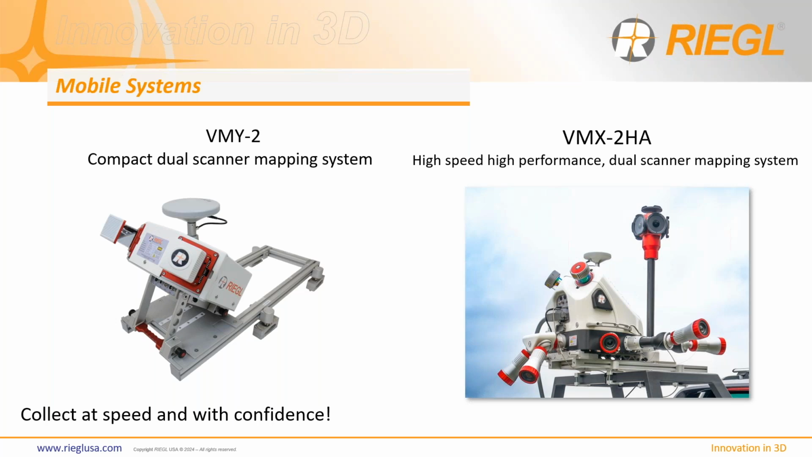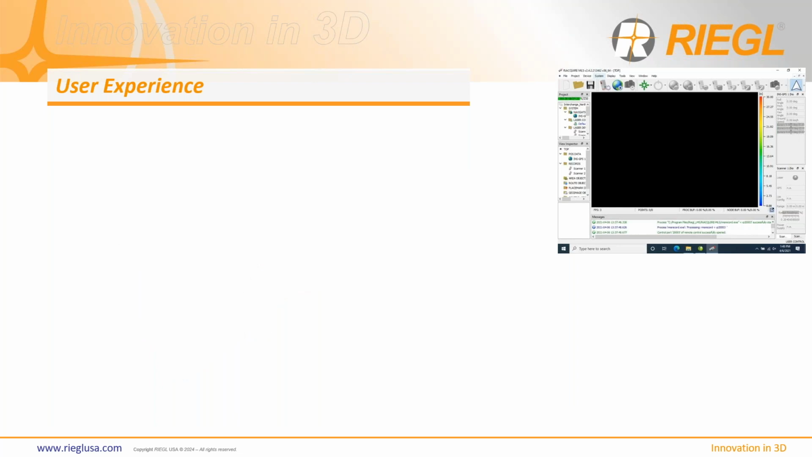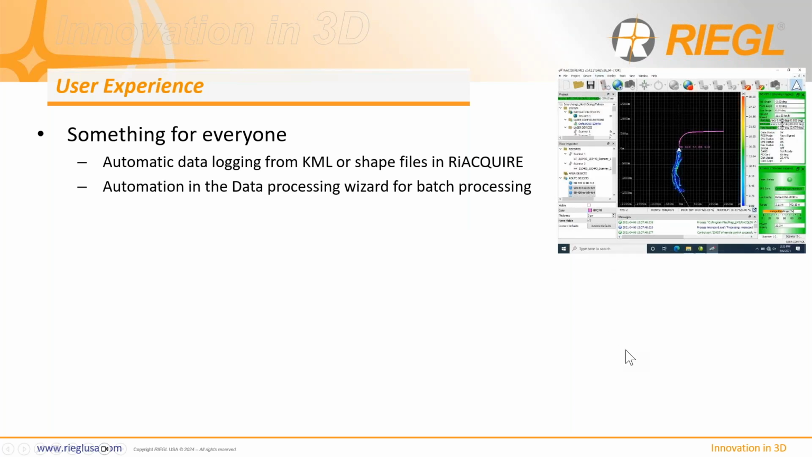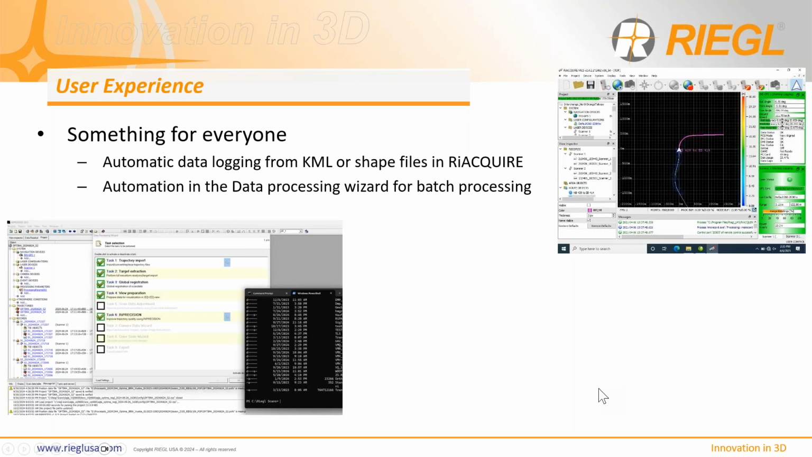So moving on to our new updates. So user experience. So what's more user experience heavy than RIEGL, right? Well, just in case you didn't know already, we do have a great way to log data internally of the system. As you can see here, it will auto trigger the files. Then going right into RIEGL process, we've extended our batch processing capabilities to be able to do more and more right in RIEGL process using command line prompts.